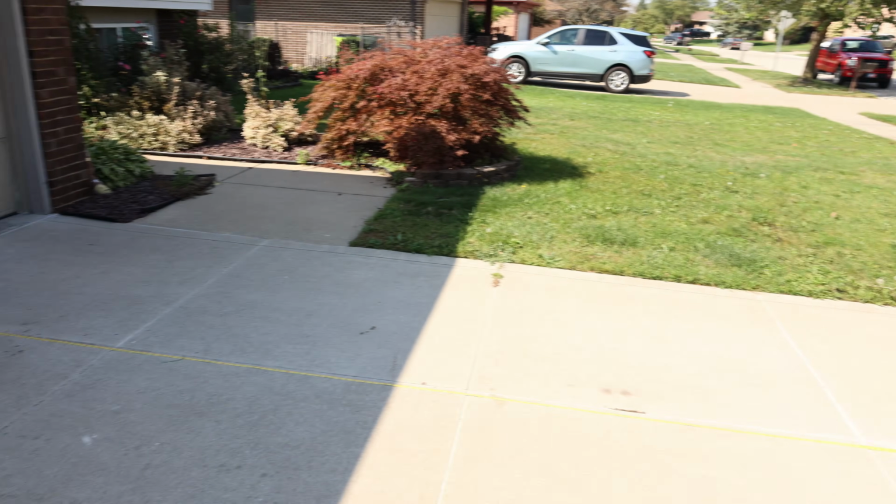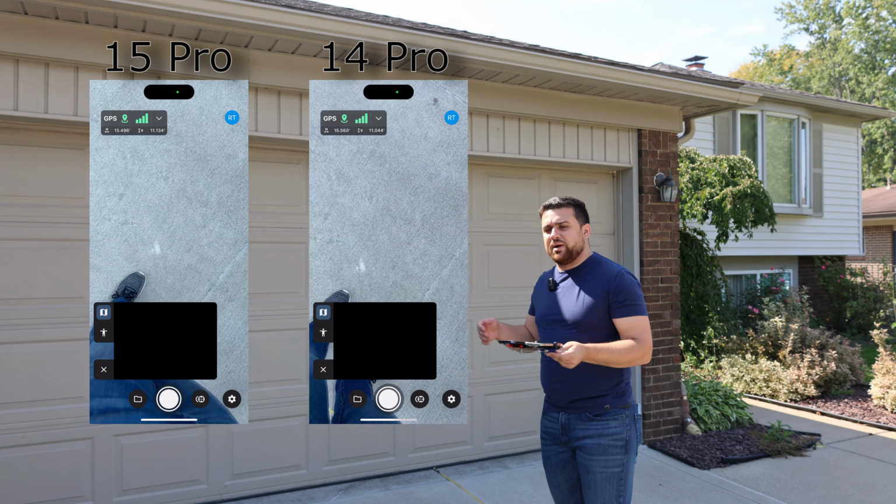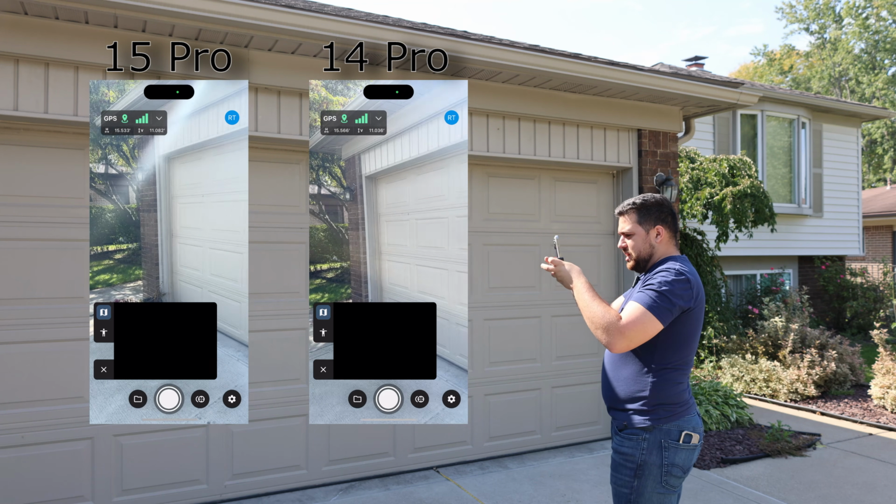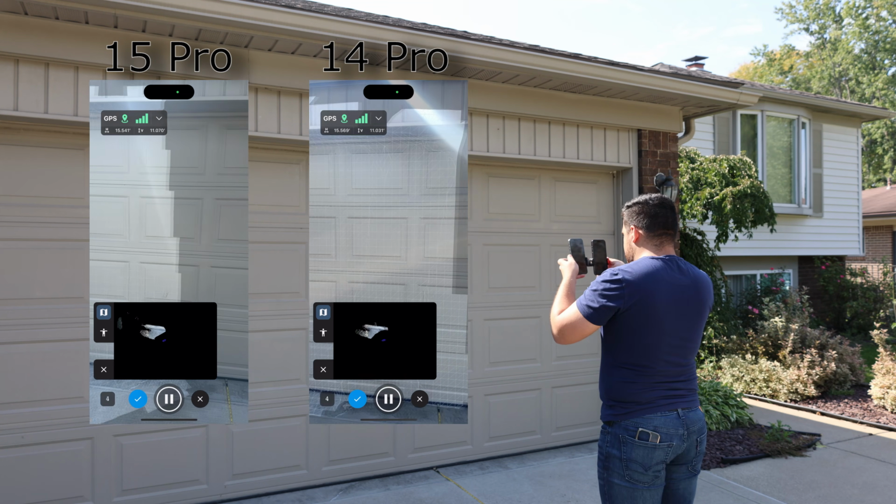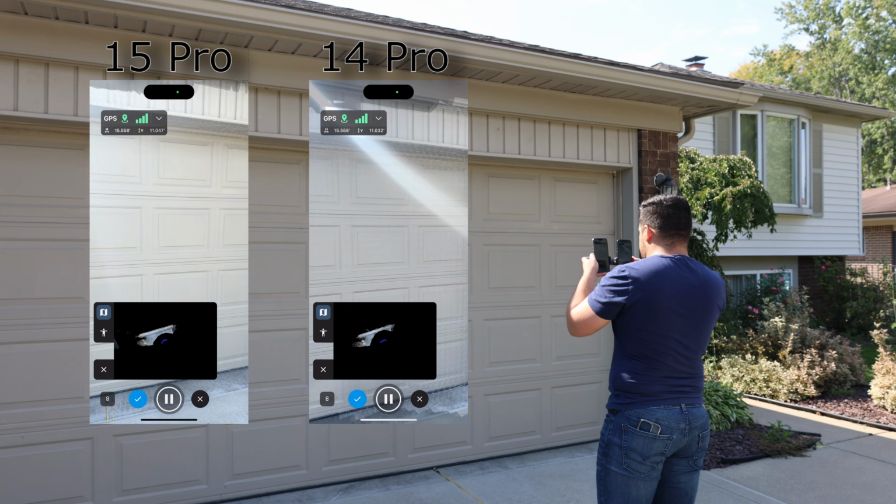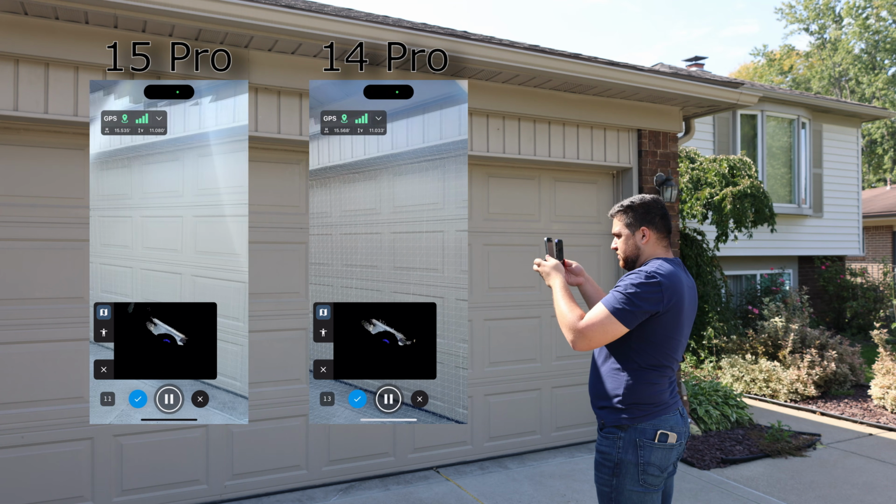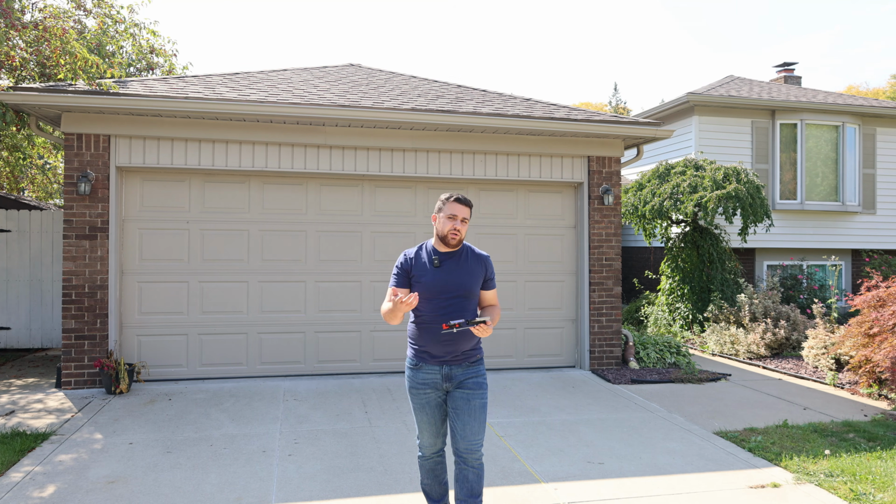I've set up my tape measure all the way down my driveway, and I'll start by standing just 5 feet from my garage. So we're going to start collecting data here and see if the LiDAR sensor picks it up. And as expected, at 5 feet, I can clearly see my garage. Both LiDAR sensors on both phones are working just fine. And for my metric users, 5 feet is about 1.5 meters.